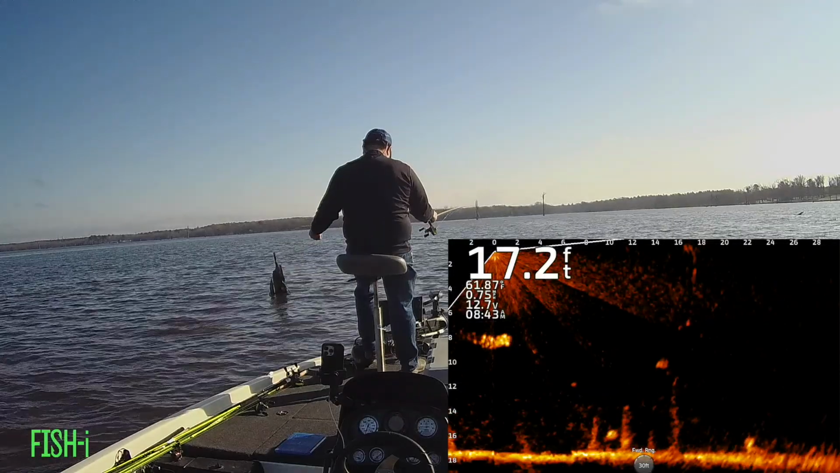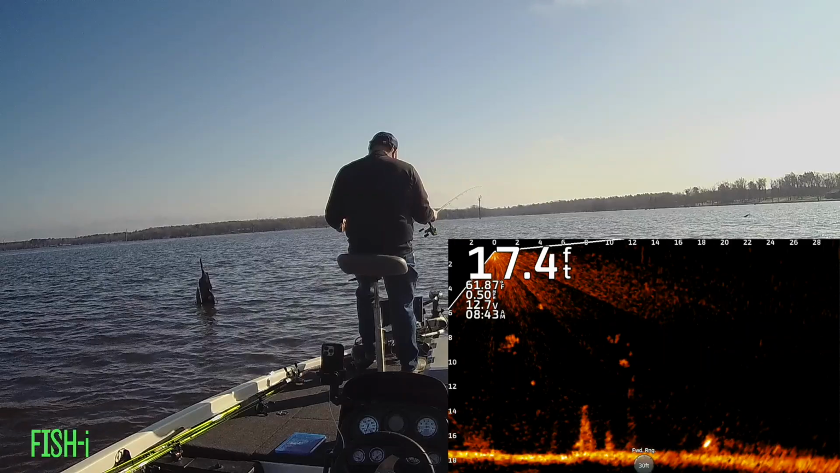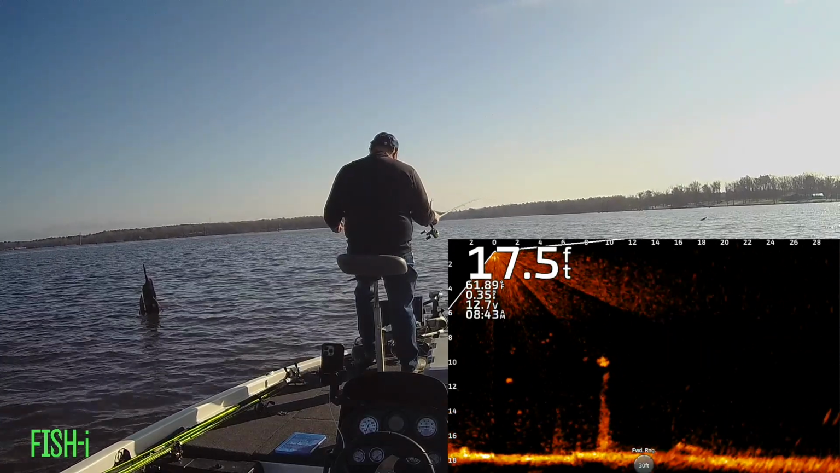There's one sitting on the very tip top of this snag here. I bring it over and then I kind of have to drift back to him, but he eventually does hit it.